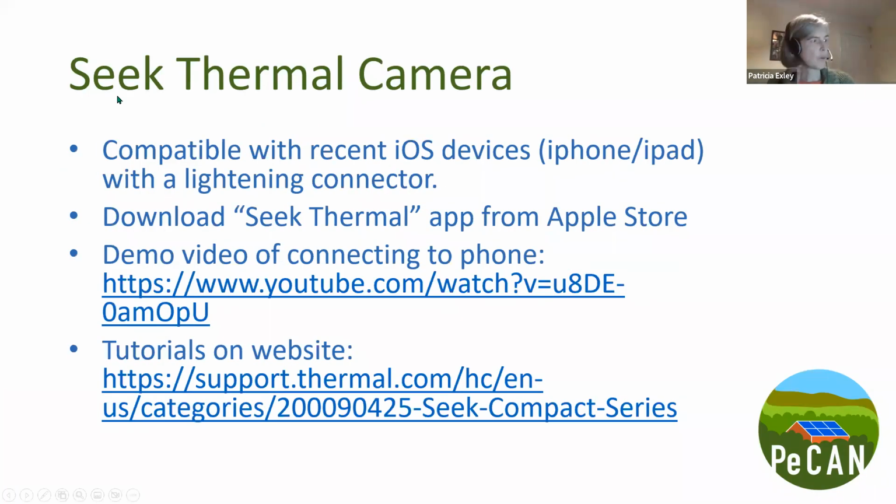So just going on from that, there is some information as well on Seek Thermal's own website about specific tutorials if you need to refer to them, and we'll send out the slides once we've finished tonight, so you can have those links to look at as well. As we mentioned, we're hoping to purchase a version that will work with Android phones, and as soon as that's available, we can let those of you who have Android phones know how to use it.